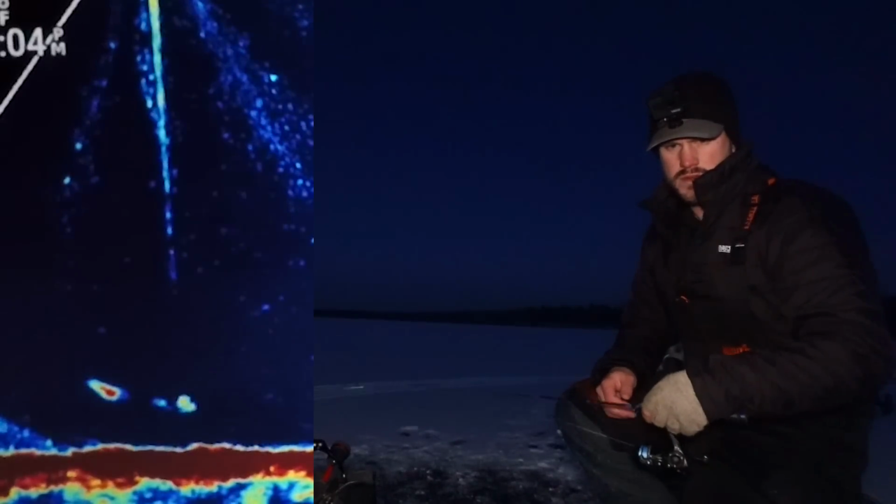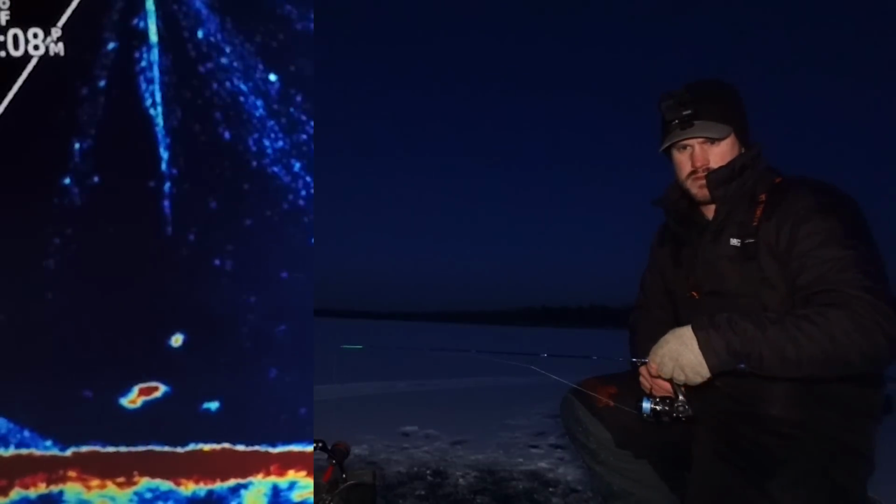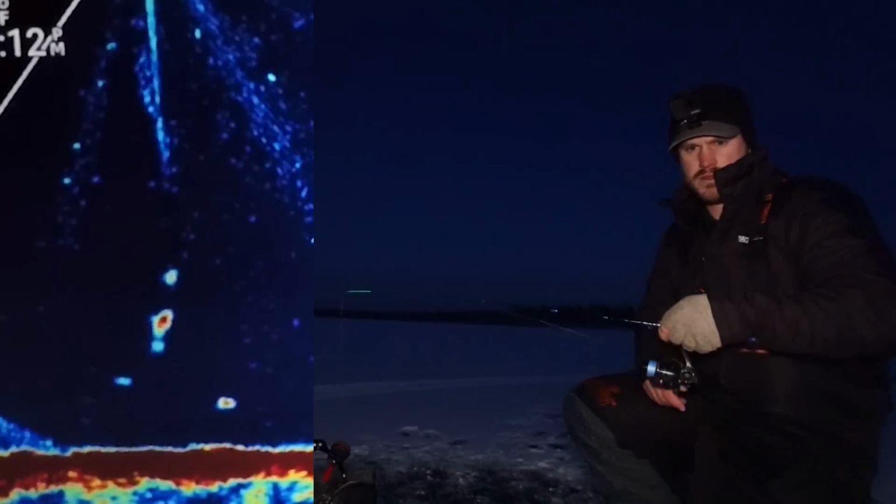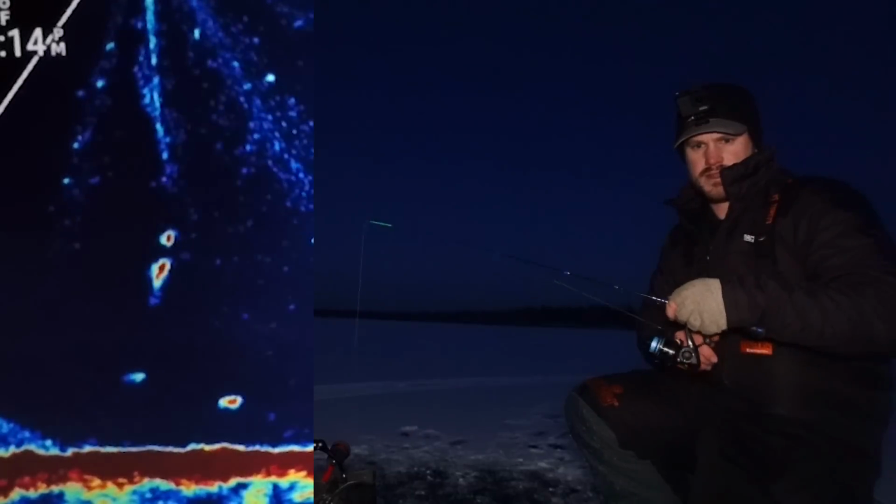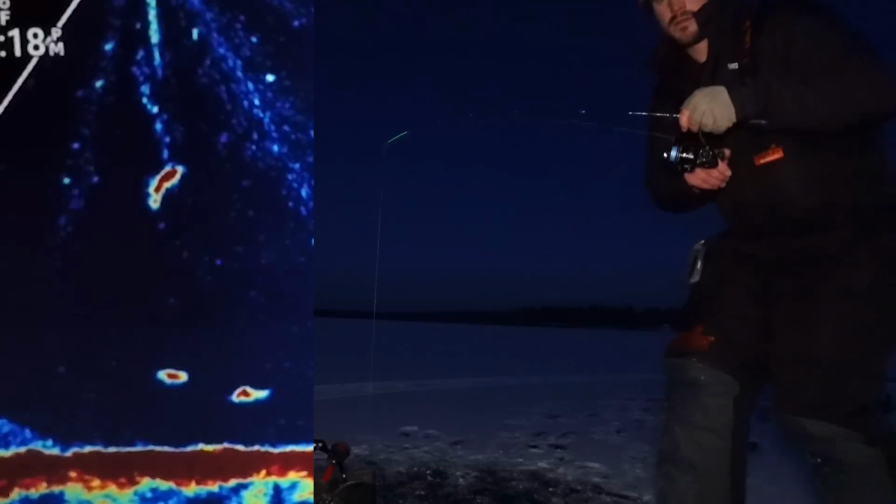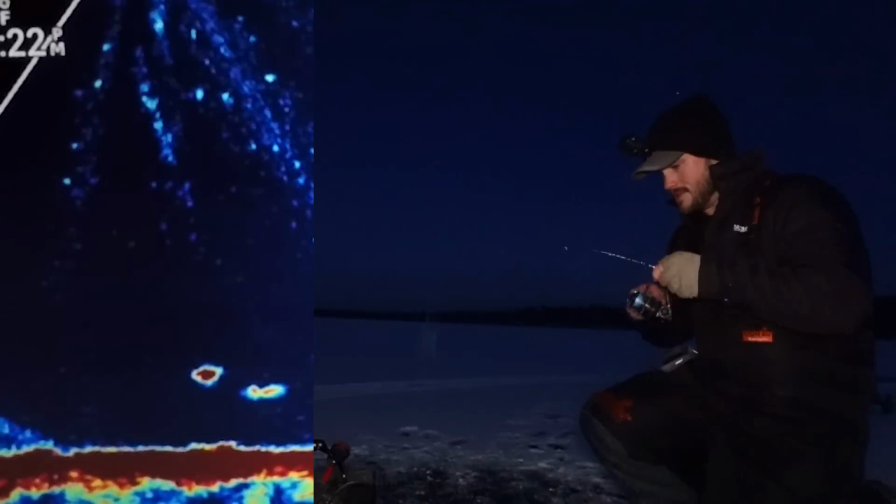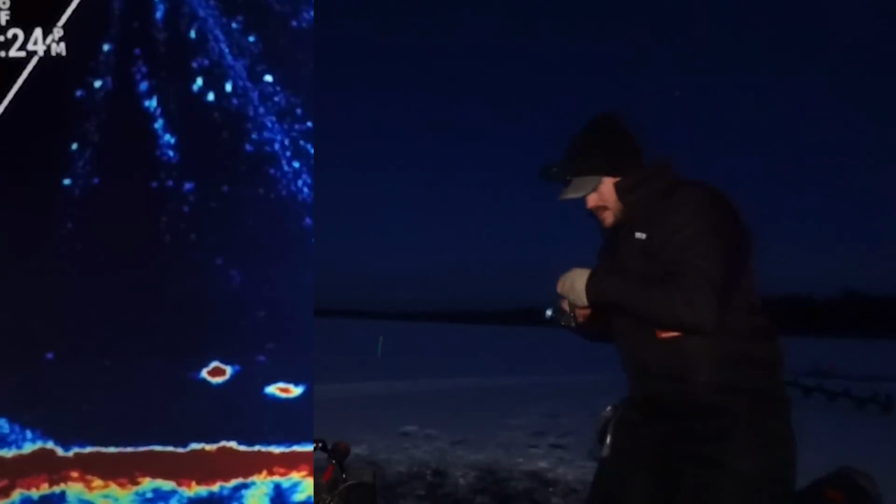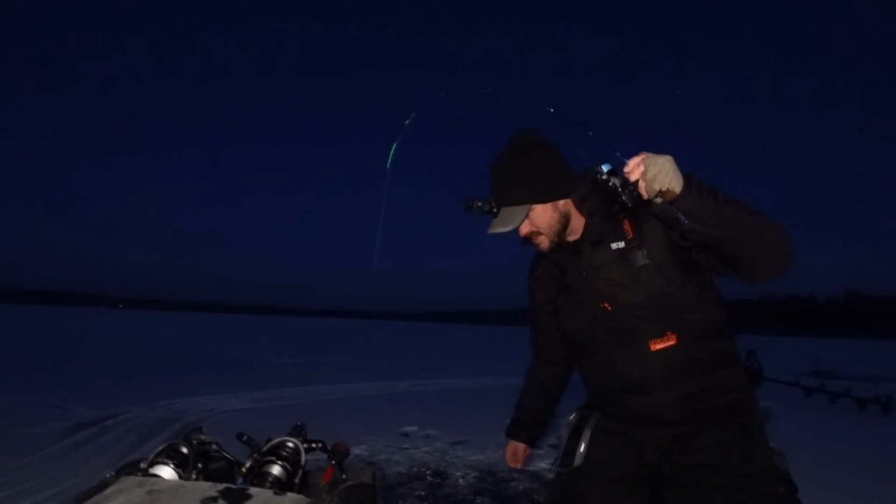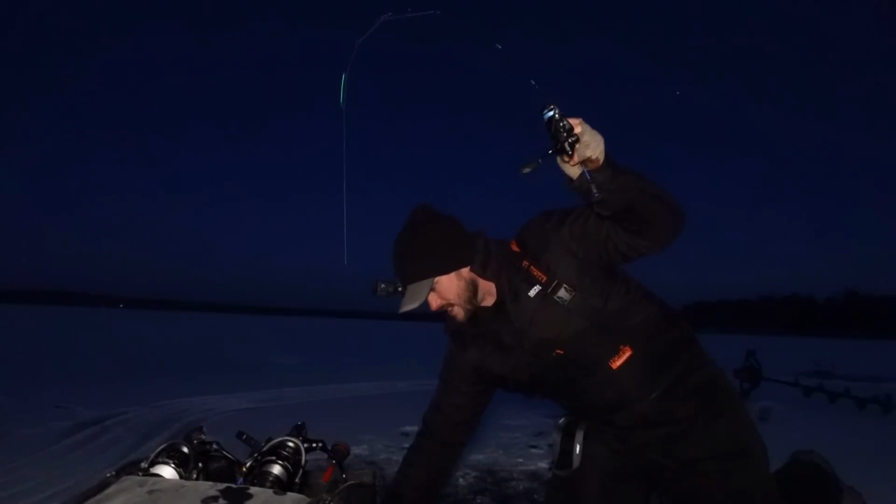Ooh, that high fish kind of likes that drop. Ooh, that's a bigger fish, I think. Keep it chasing. Come on. Yep. That was that high one that was cruising through. What do we got? Solid walleye.